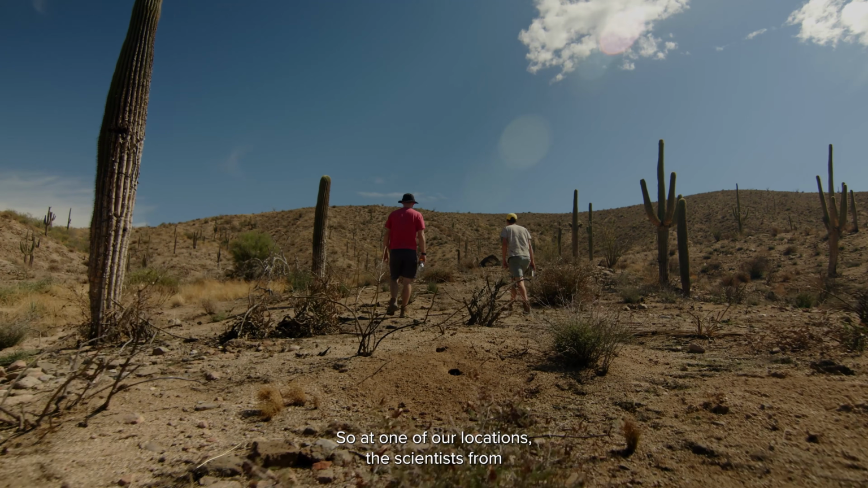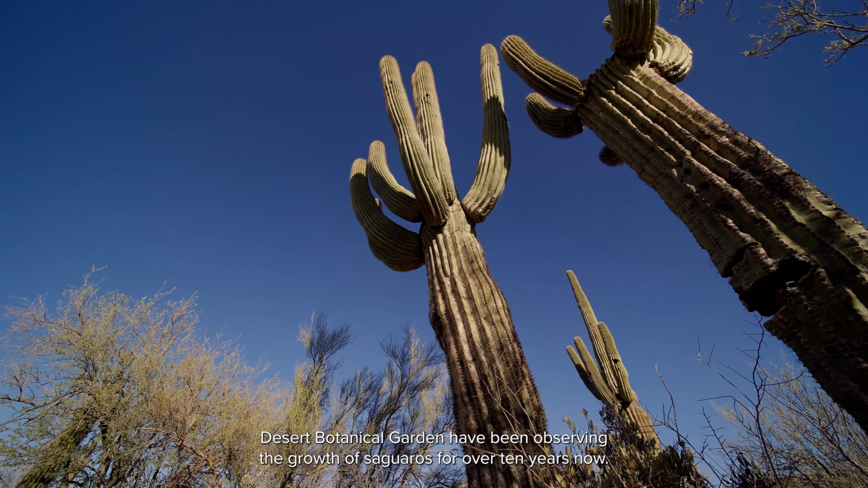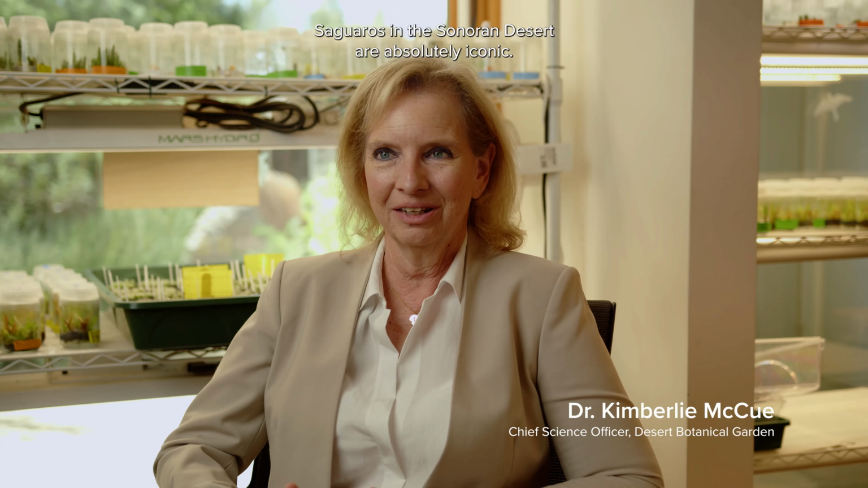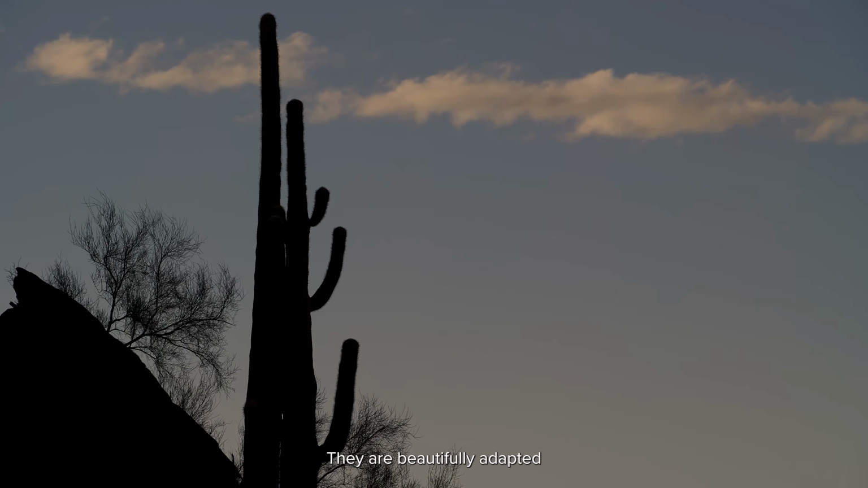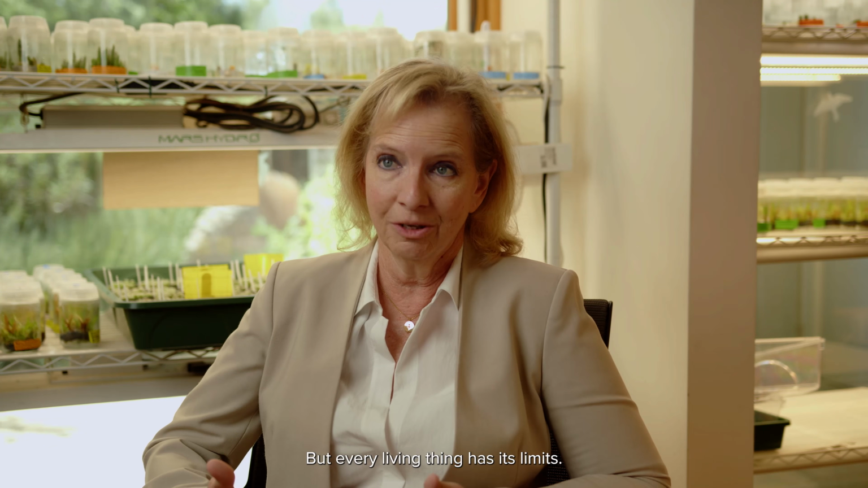At one of our locations, the scientists from Desert Botanical Garden have been observing the growth of saguaros for over 10 years now. Saguaros in the Sonoran Desert are absolutely iconic. They're what people think about when they think about the desert Southwest in the United States. They are beautifully adapted for hot temperatures, for dry conditions, but every living thing has its limits.